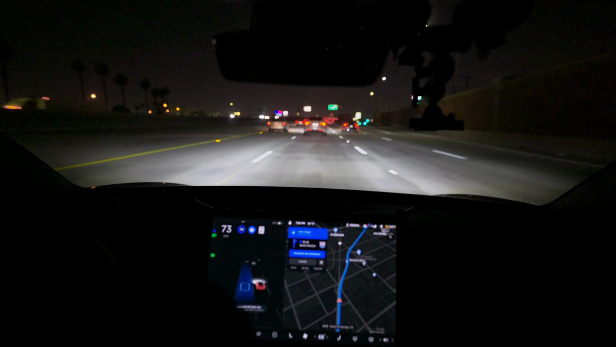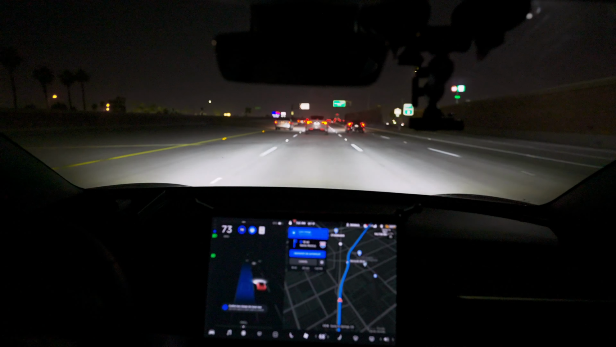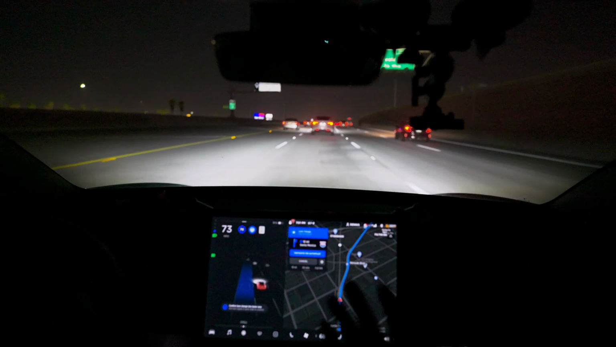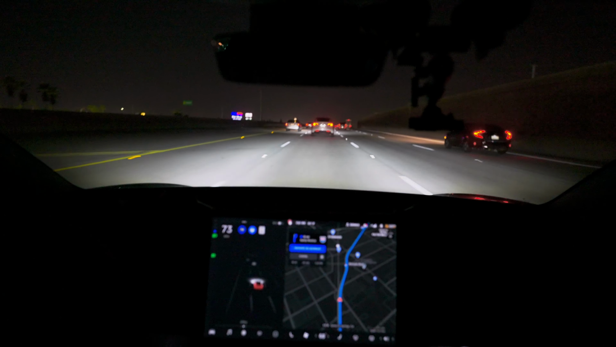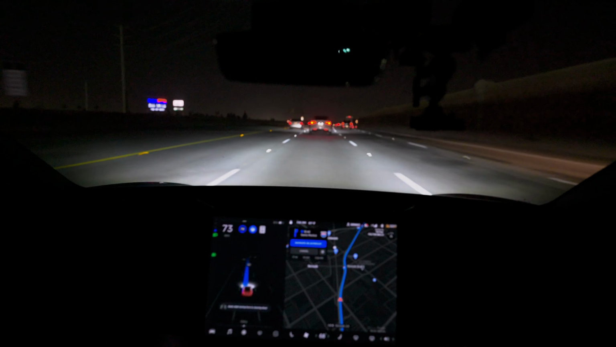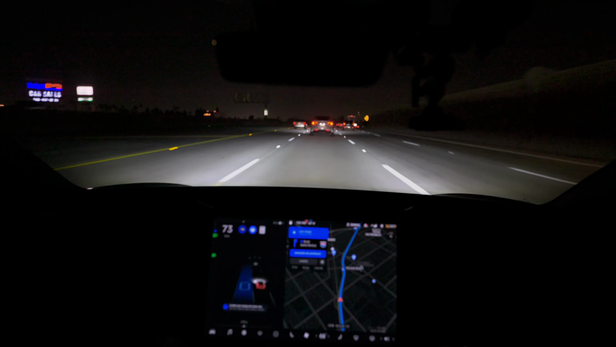So far, this has definitely been a pretty quiet drive. Really no glitches with the Autopilot system. Just letting it do its thing, driving on the highway with really no traffic. So it's easily able to navigate this without any glitches, staying in the lanes and going forward.